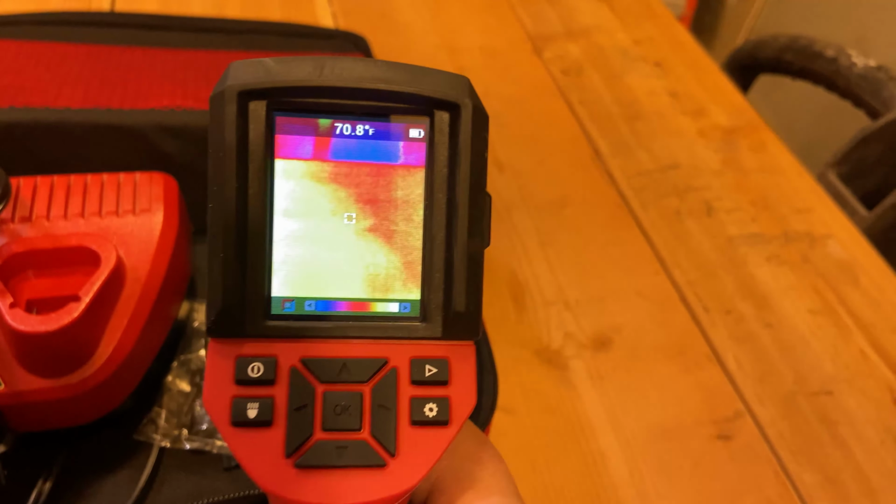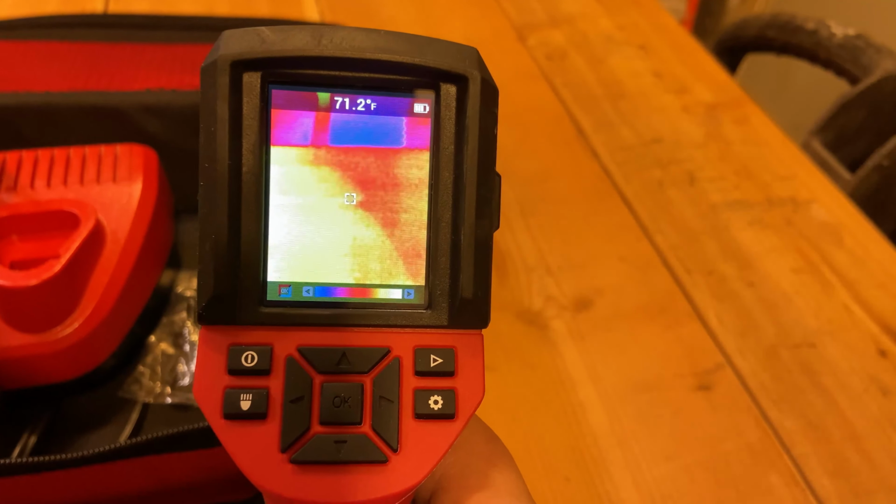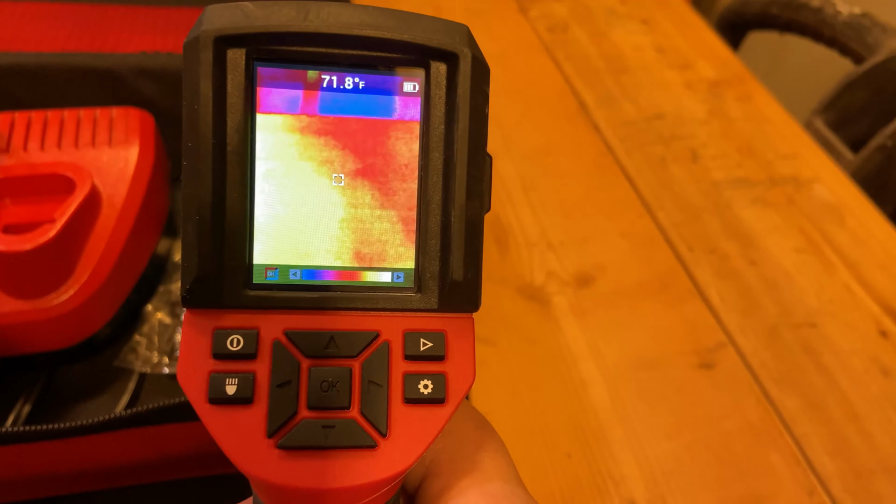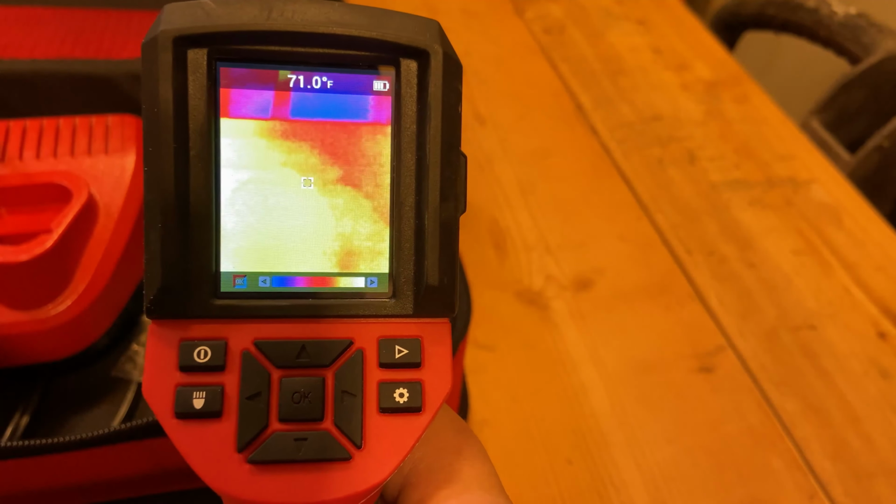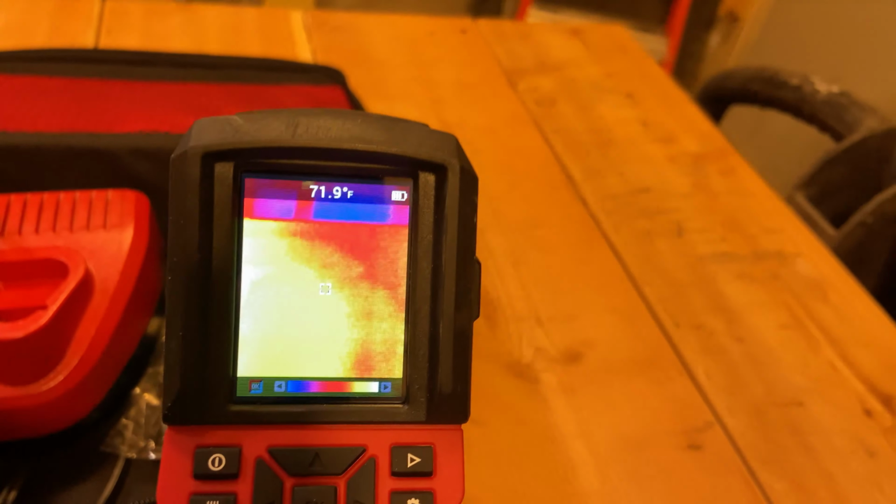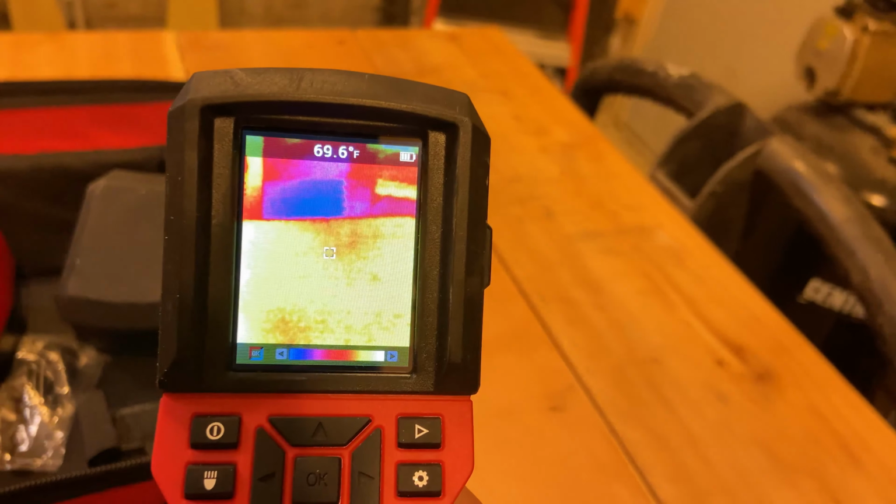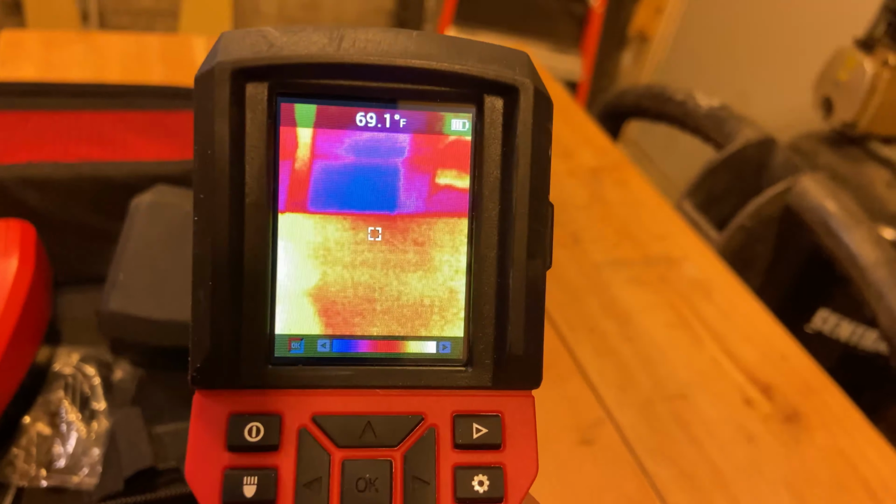This works just like your typical little infrared gun shooting a laser beam out to take a temperature. So the further away it is, the wider dispersed that target gets and the more of an average temperature it's taking. The closer you are, the more accurate your temperature reading is going to be. And the further away you move, it's more of an average of a larger target.